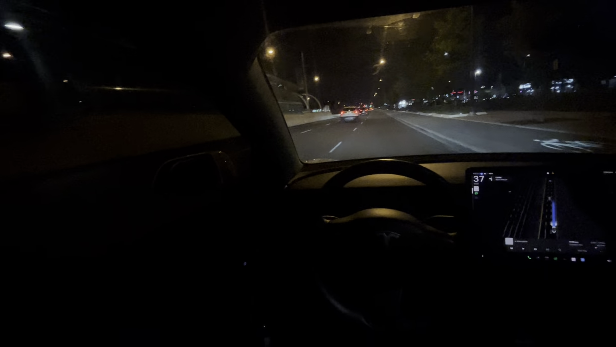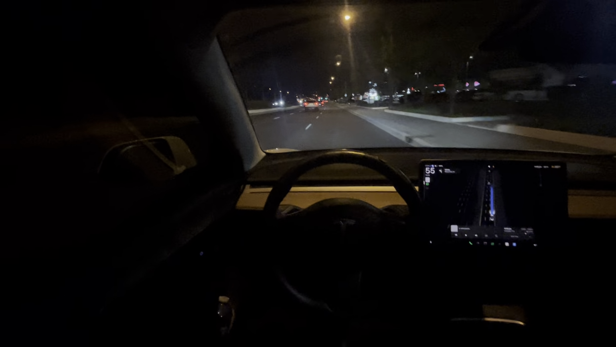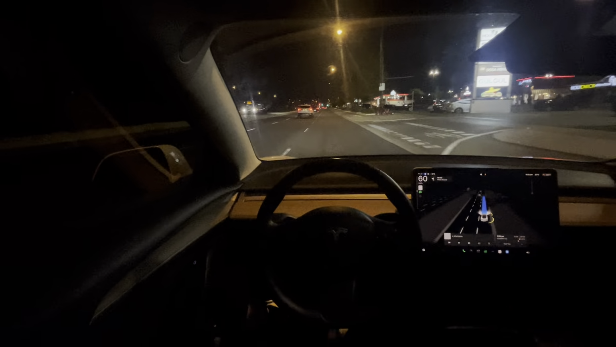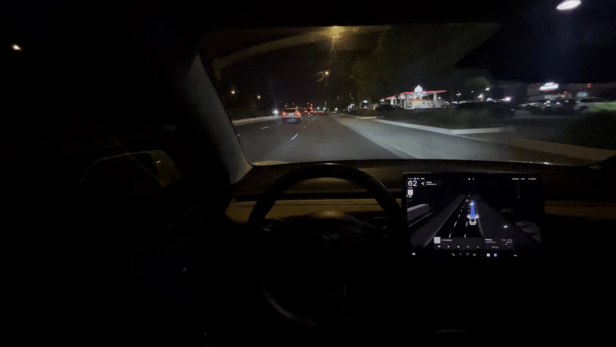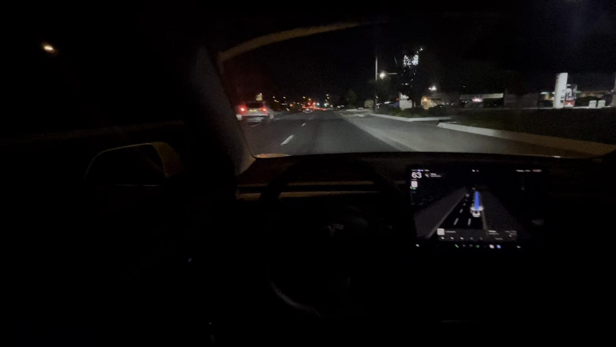It made the right even though there was a car in the middle lane, but we made it before the car could even come near us. I'm a little bit safer. I don't like going when there's a car at all, but that's just personally what I do. But the car did it safely in its own way.